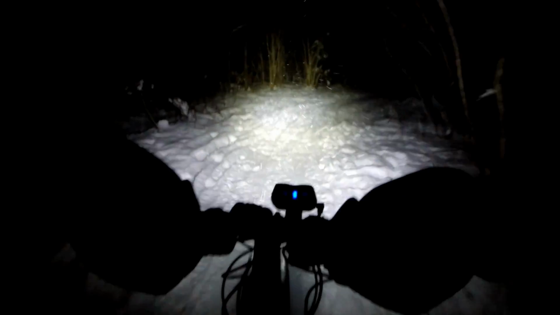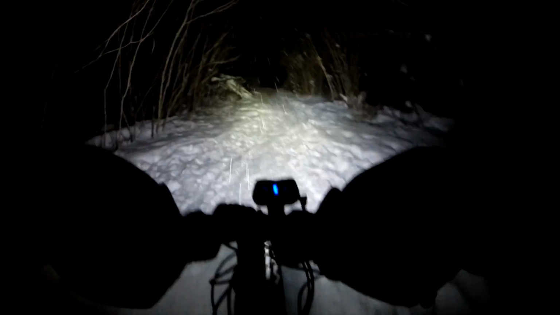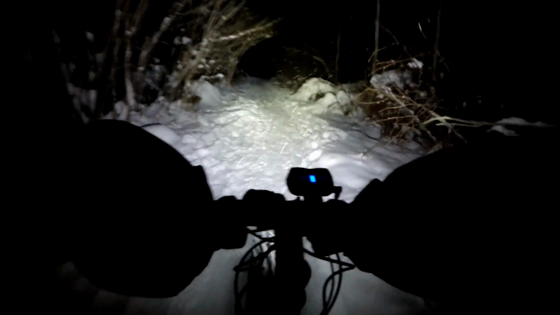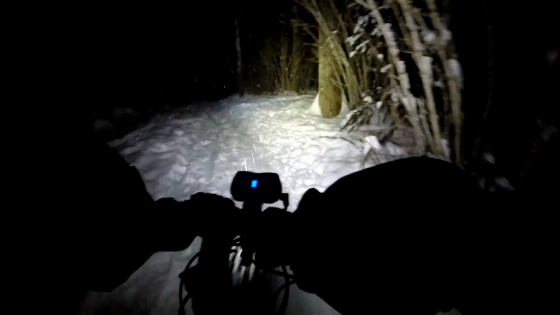So I've also been looking at adding another bike to my fleet. My first full suspension. I'm eyeing up the Salsa Bucksaw fat bike or a 27.5 plus bike. 27.5 plus would be like 40-50 millimeter rims with a 3-inch tire and full suspension.